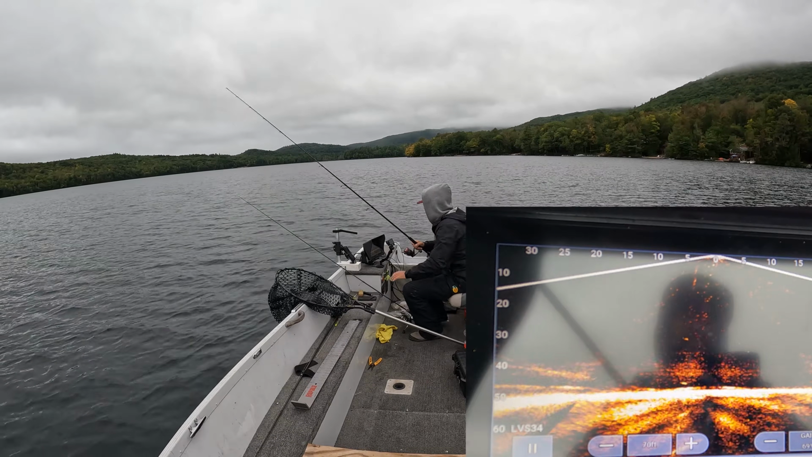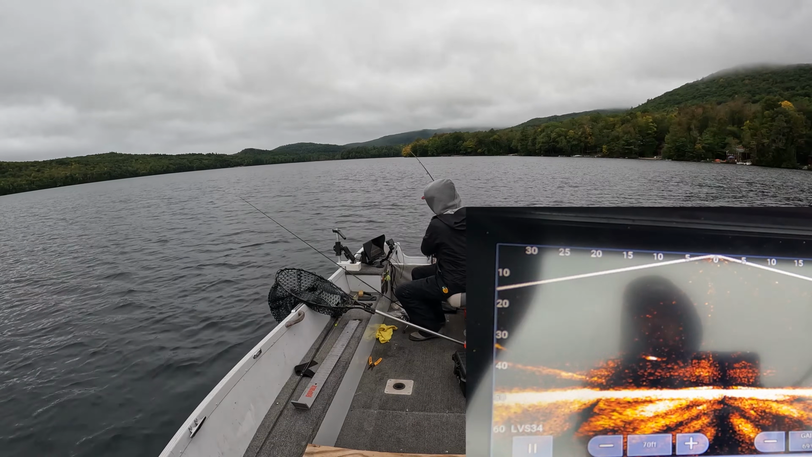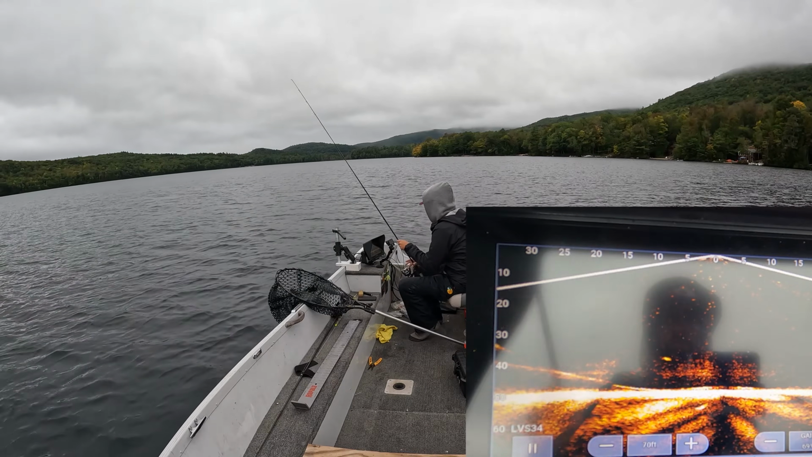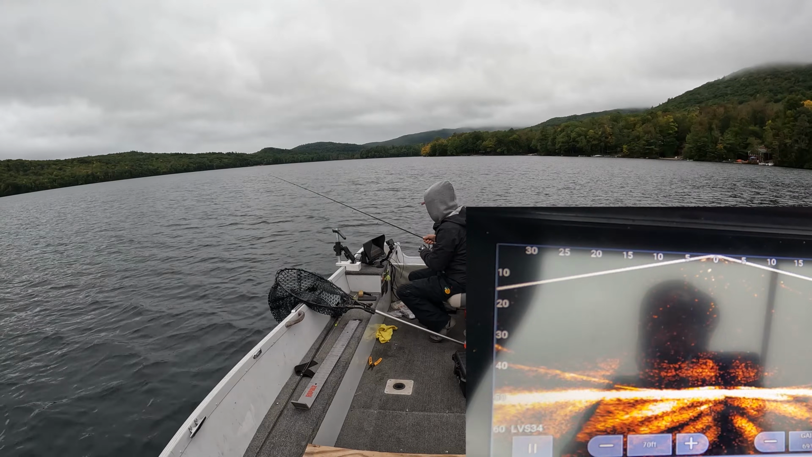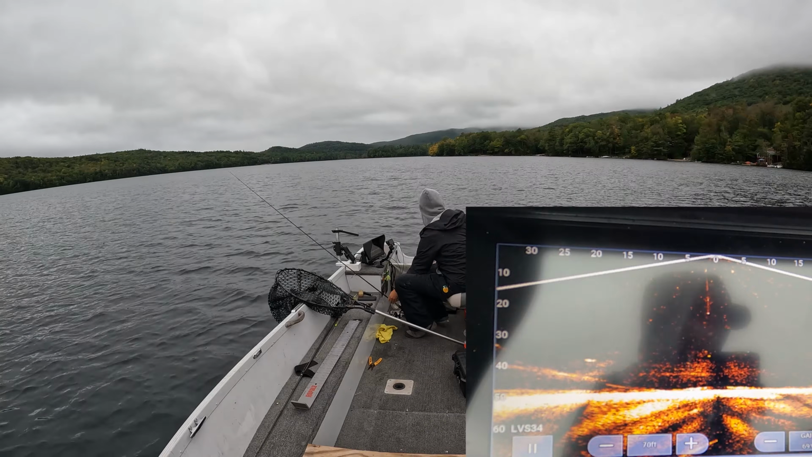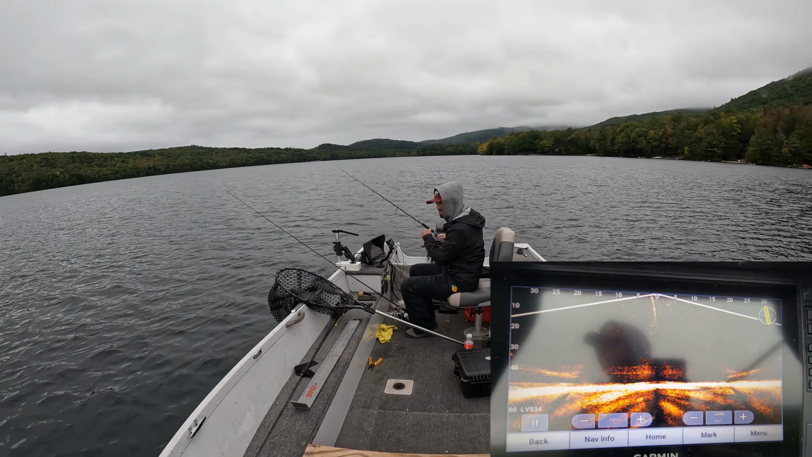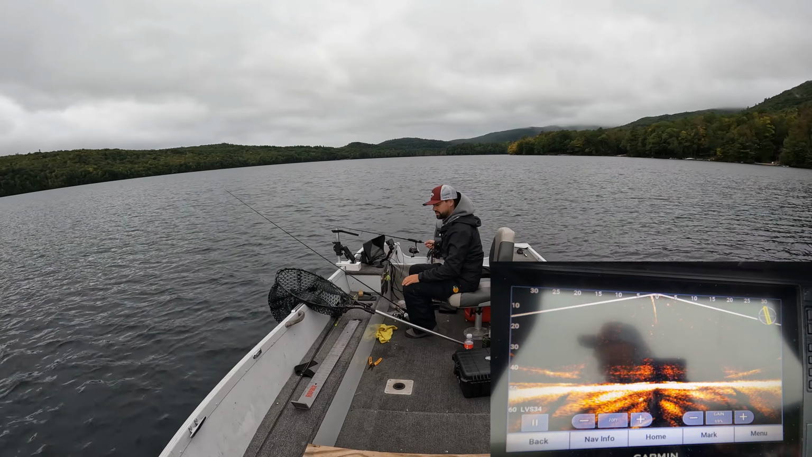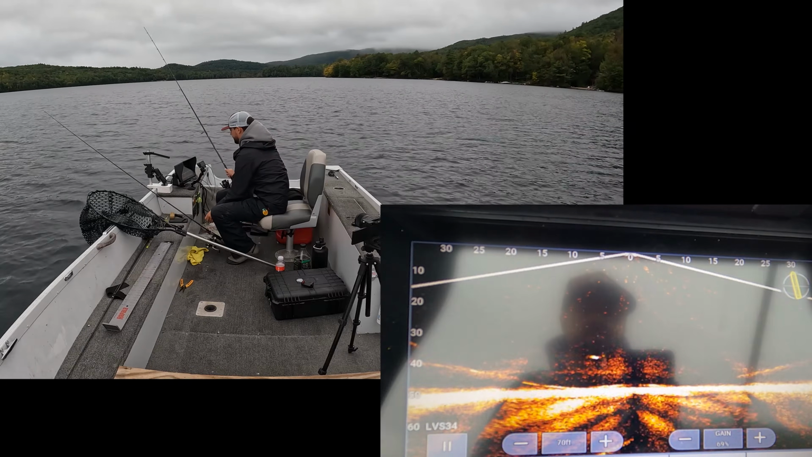Let that flutter down there. Holy moly, that's a big fish. Holy crap. As soon as I start doing something, guys, always happens. Always, always, always happens. I definitely caught some lake trout in.